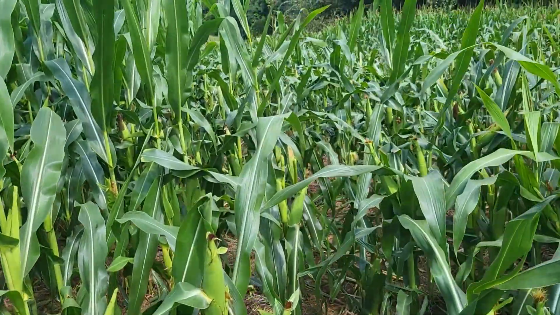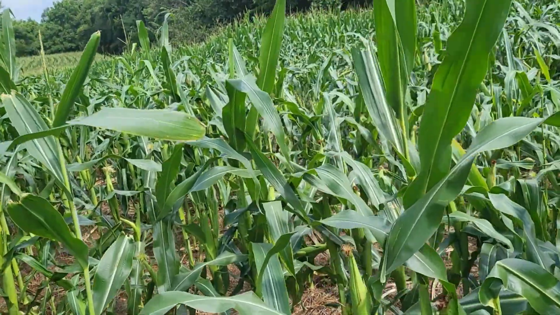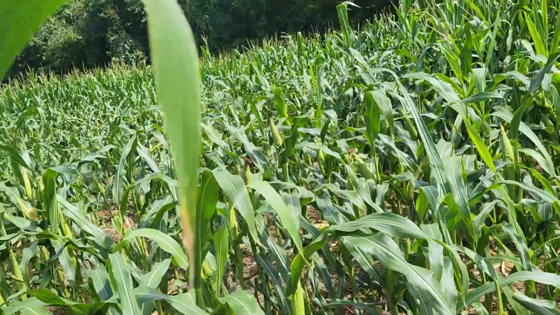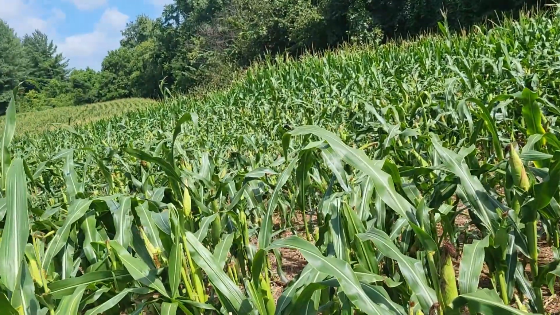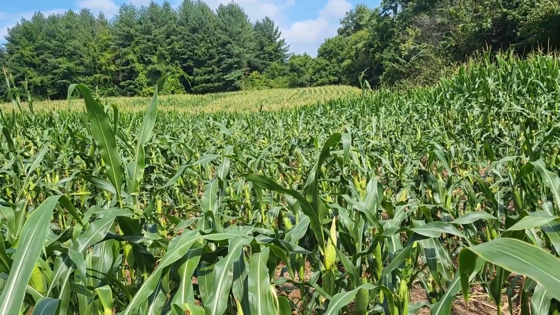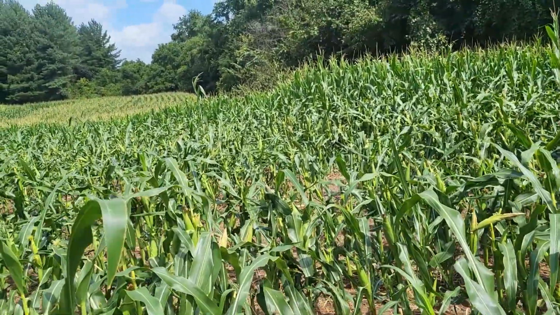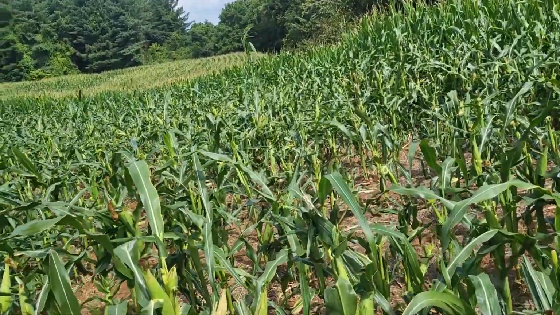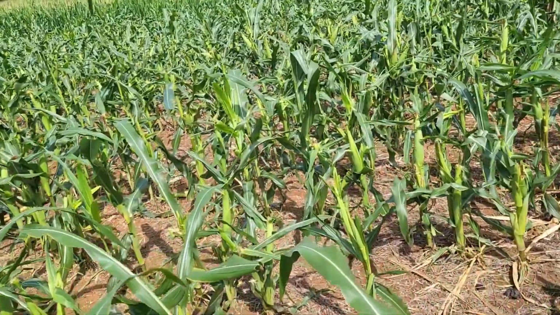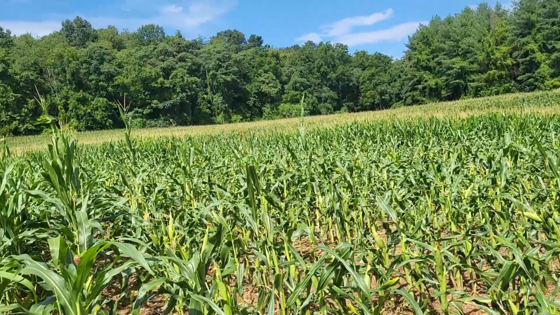Here's another spot. This one's between the woods and the river bottom. And again, it's not that the corn didn't grow. It's just a place where the deer are coming in here and eating a lot. And as you can see, they've ate the tops clean out of this. And it's a pretty good stretch.